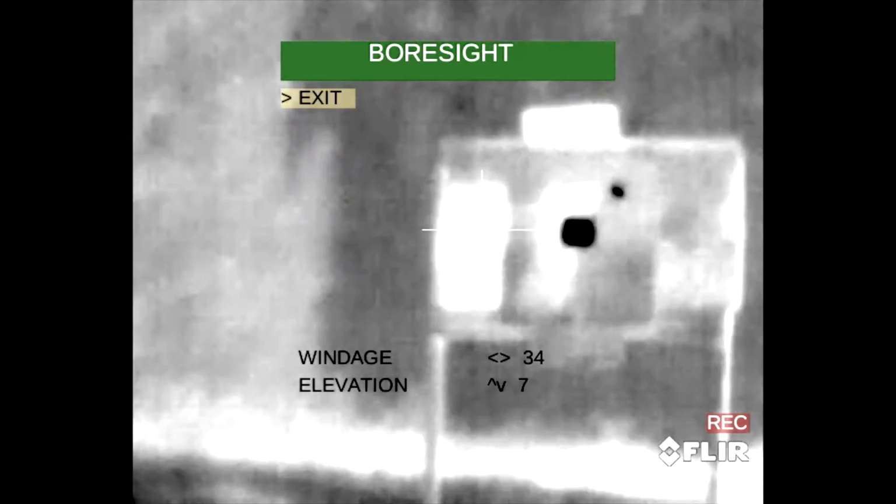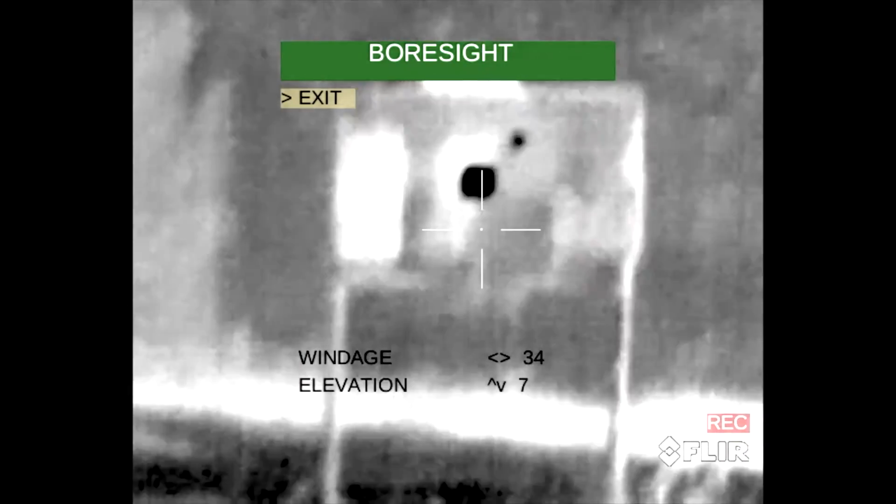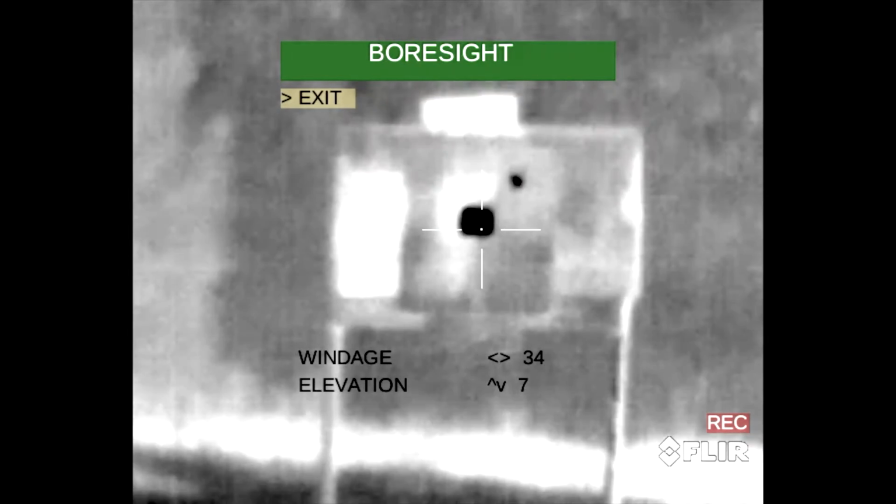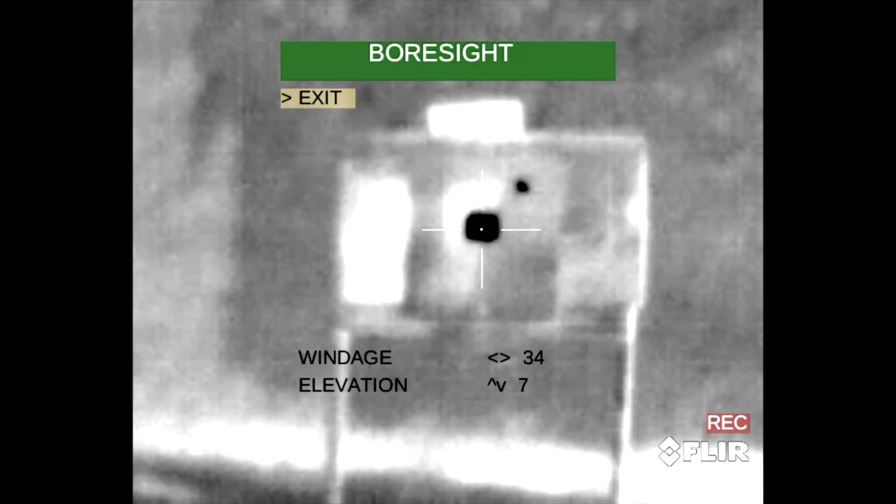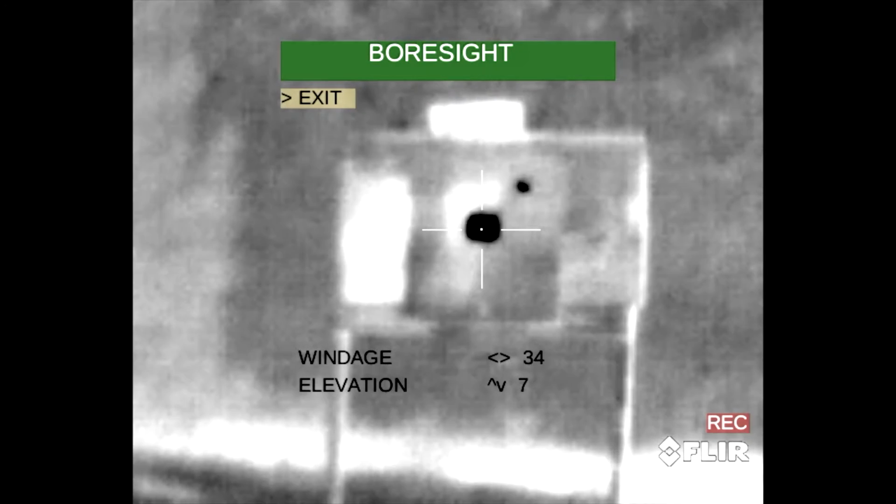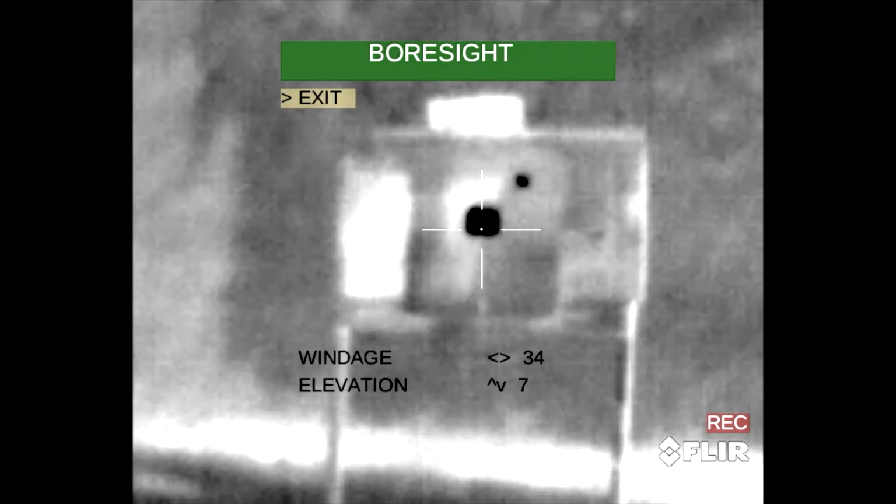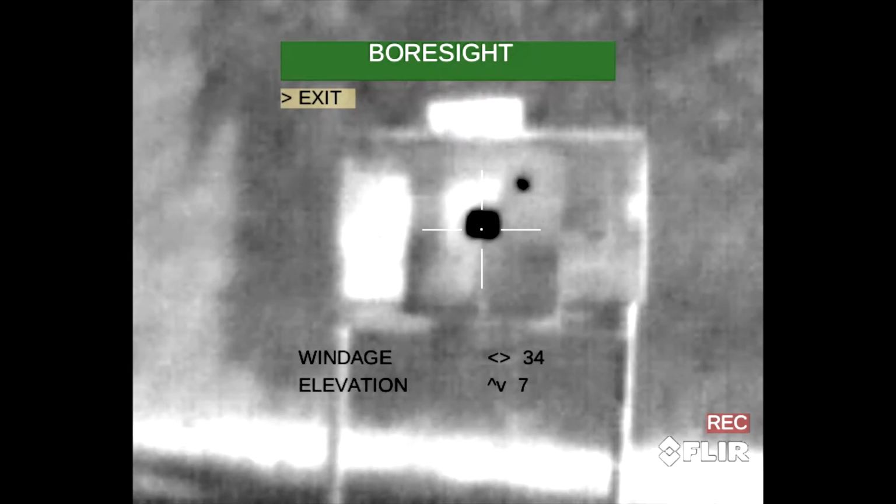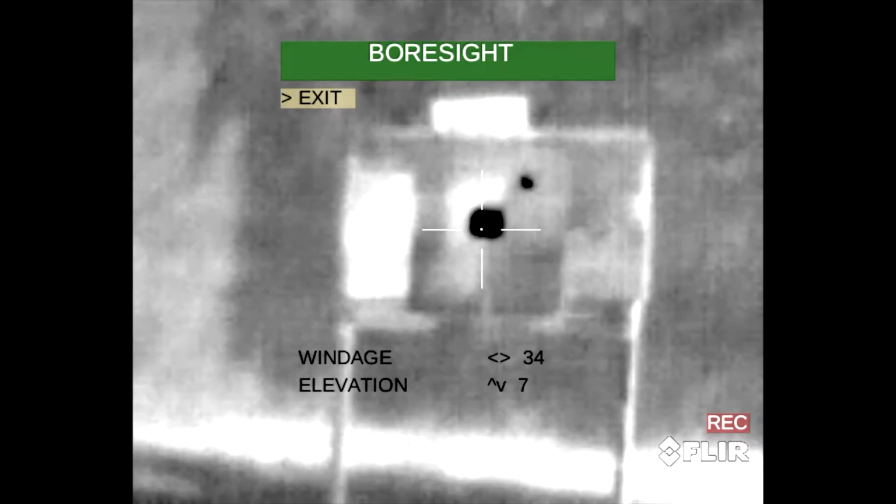It's really nice to have a rifle sled when you're doing this so you can steady it as much as you can. I'm gonna just make sure I get it right on that, where I want that second round to go, which is bullseye. So that's where I want my second round to go. So I'm gonna start with my elevation, and I'm gonna click the up button until I get in line with that first shot.